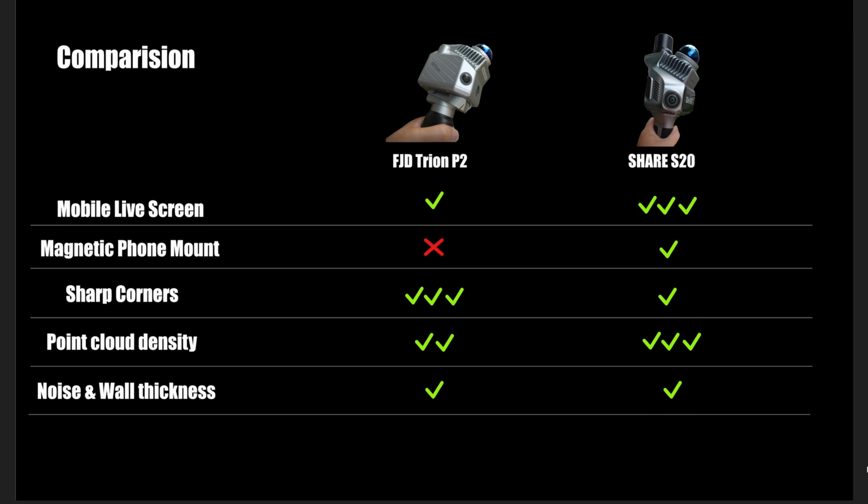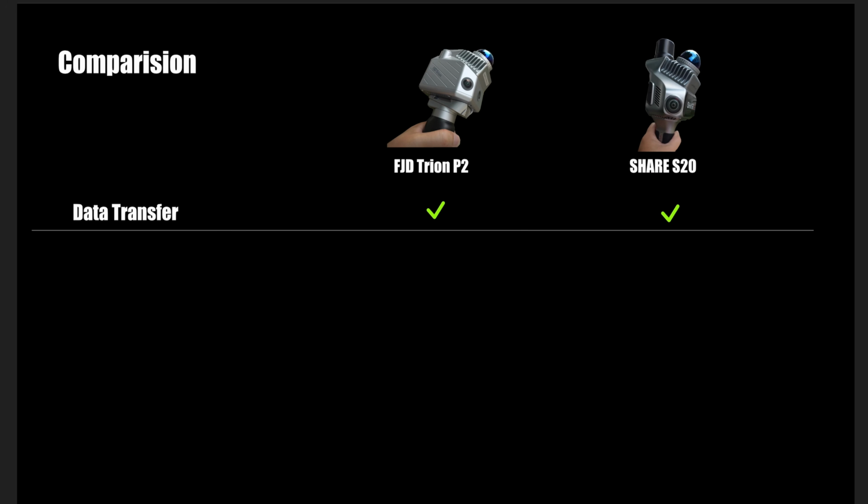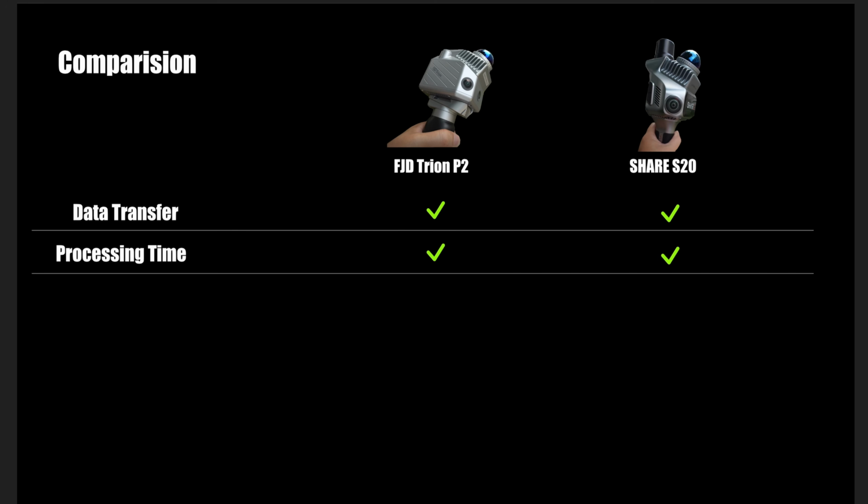Okay, next the noise level and the wall thickness of the point cloud. They are both comparable, giving a very nice, clean and thin wall. The color resolution of the point cloud from the Share S20 is much better than the P2. For the data transfer speed, I think they have a similar speed. Processing time is about the same.